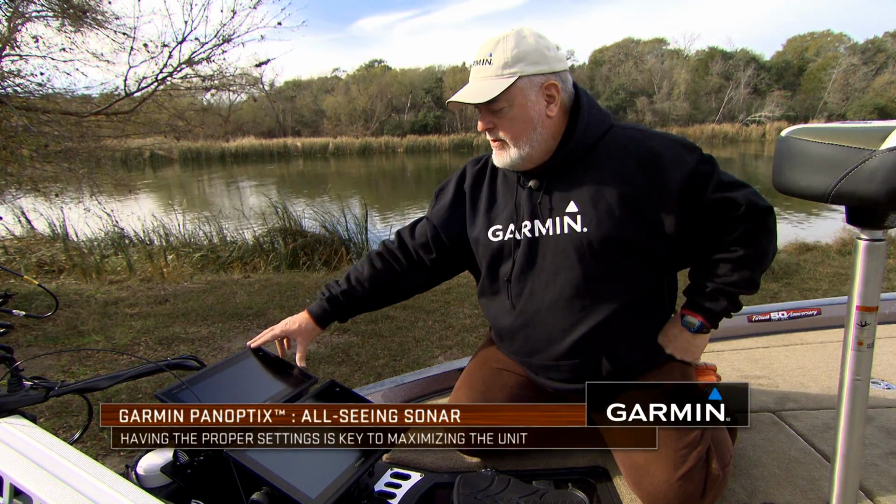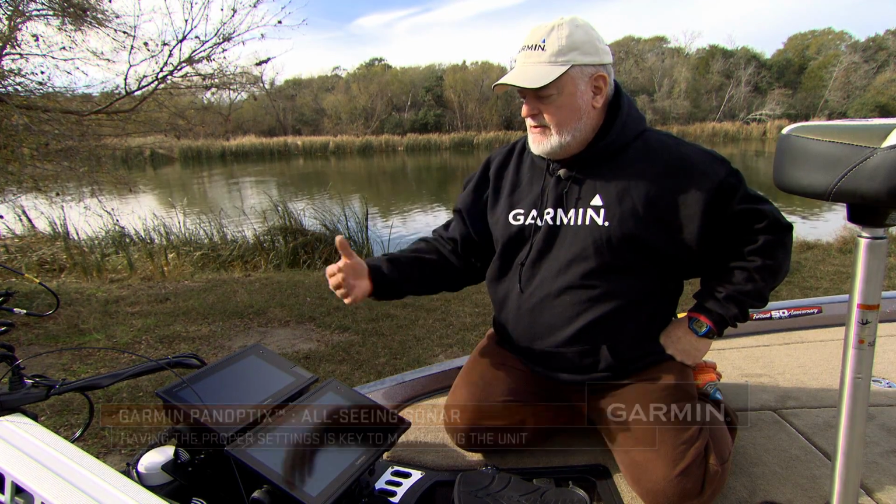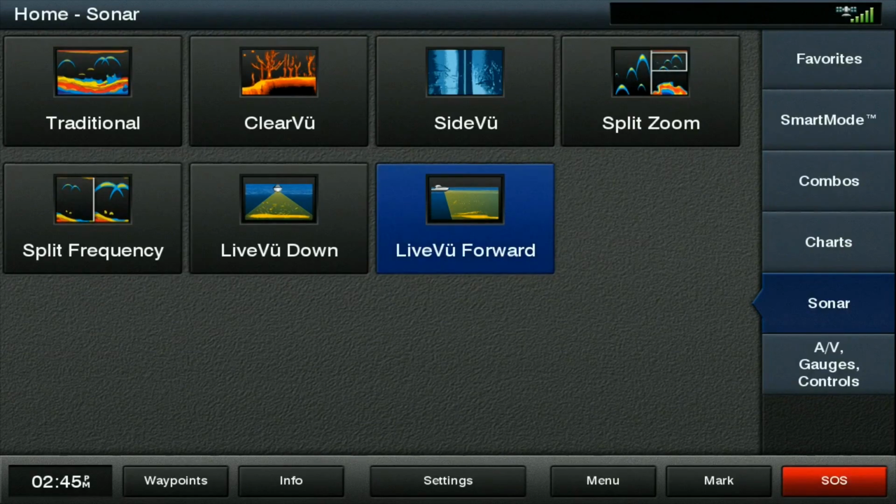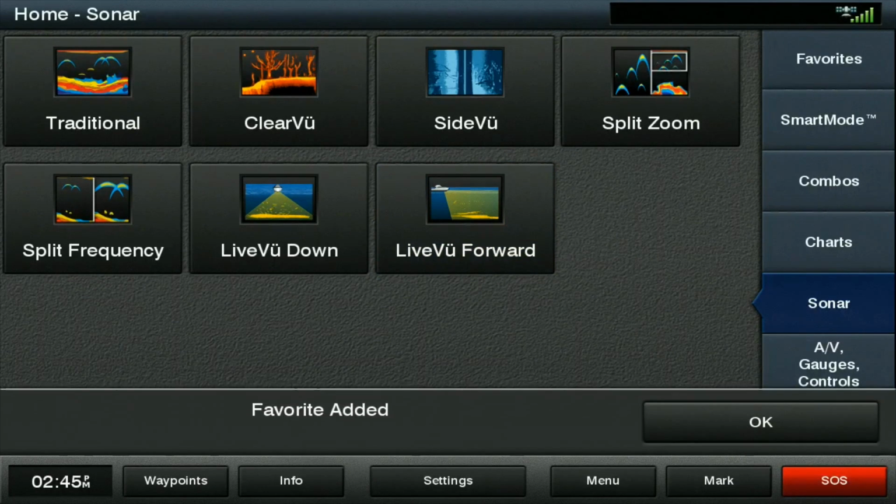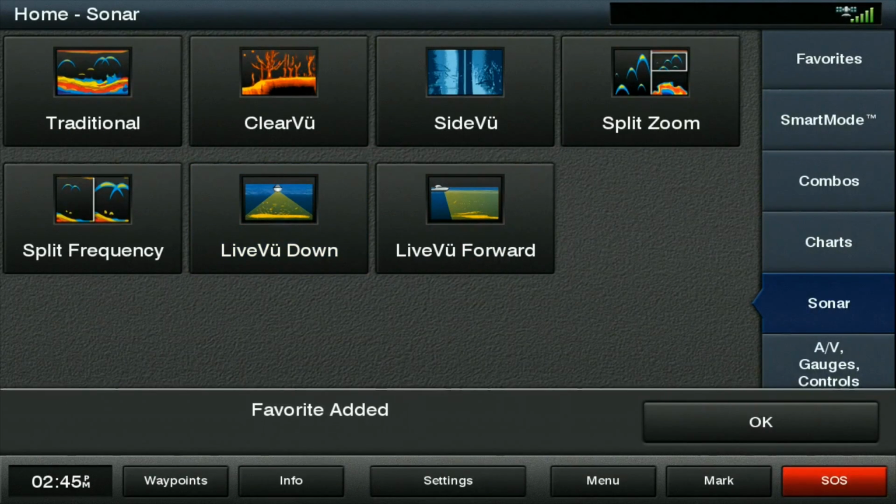All right, now we're to our Panoptix, which is our 7610. And the first thing we're gonna do is save what this Panoptix is capable of into our favorites. So we're gonna touch and hold live view forward and touch OK, and that put it into favorites. We're now gonna touch live view down, OK. And now if we go to our favorites, both of those two functions are in our favorites. So we can do either or.